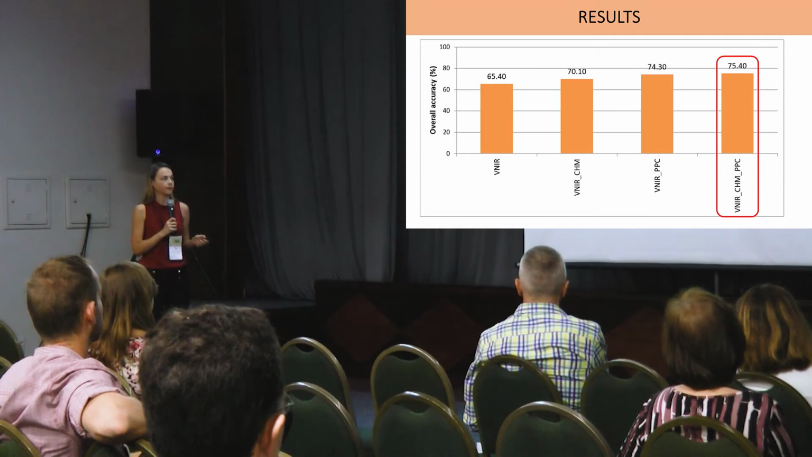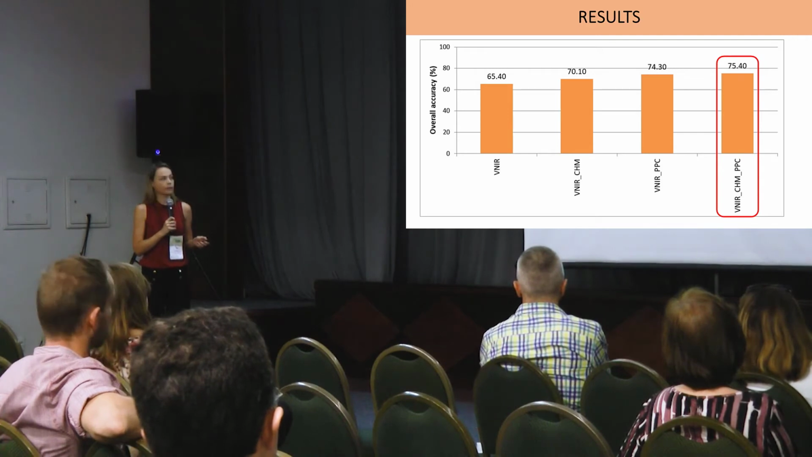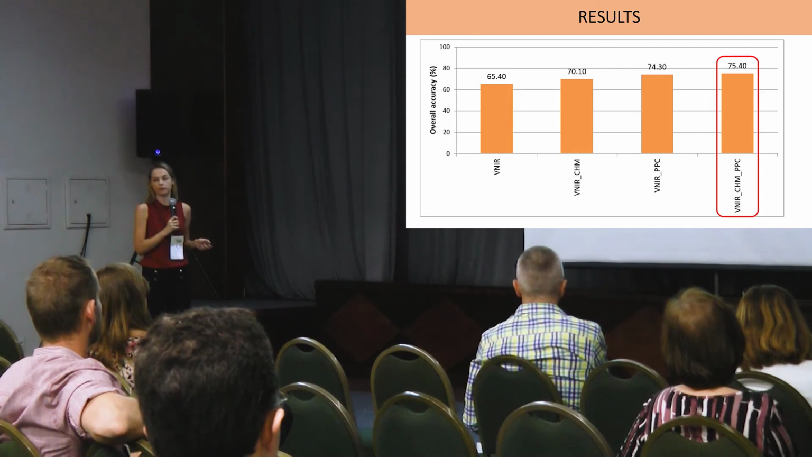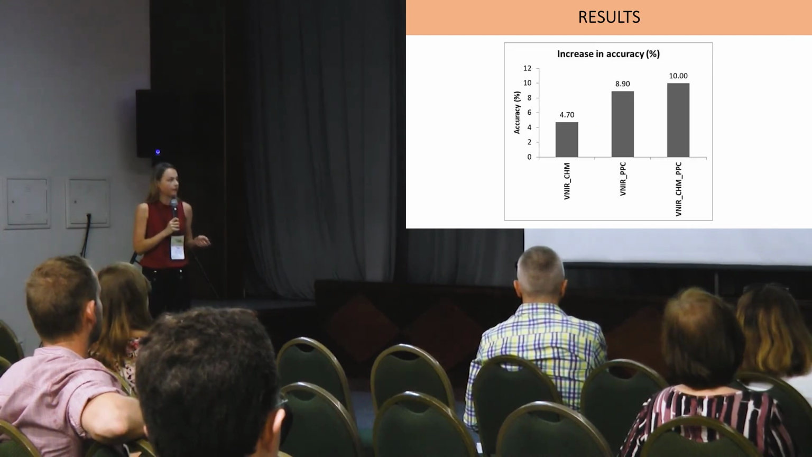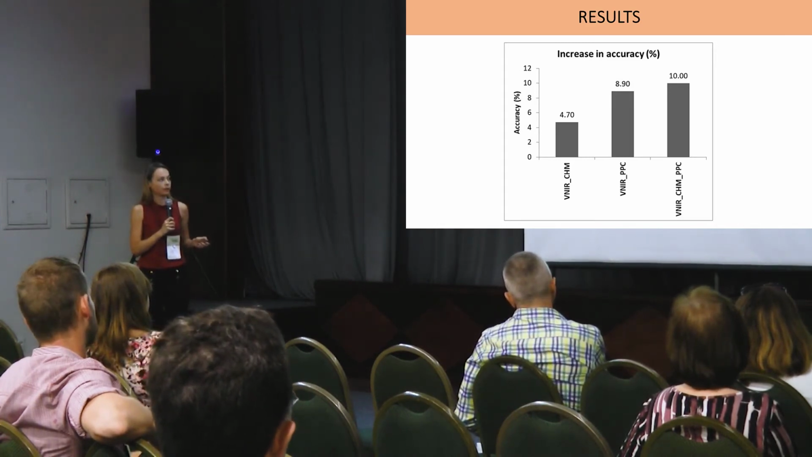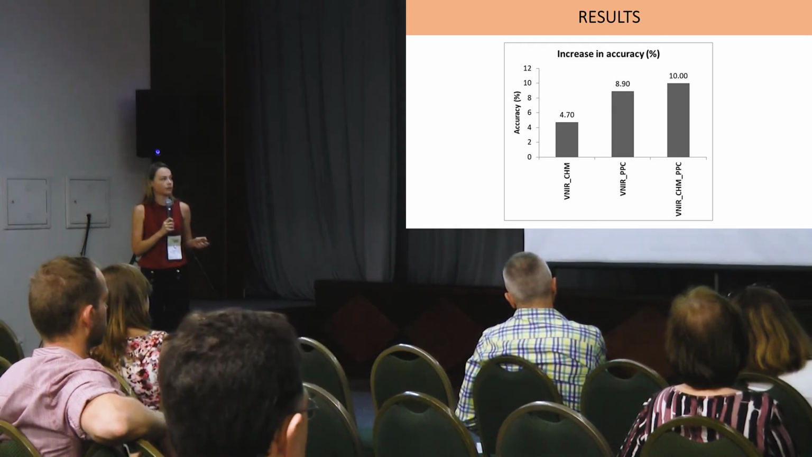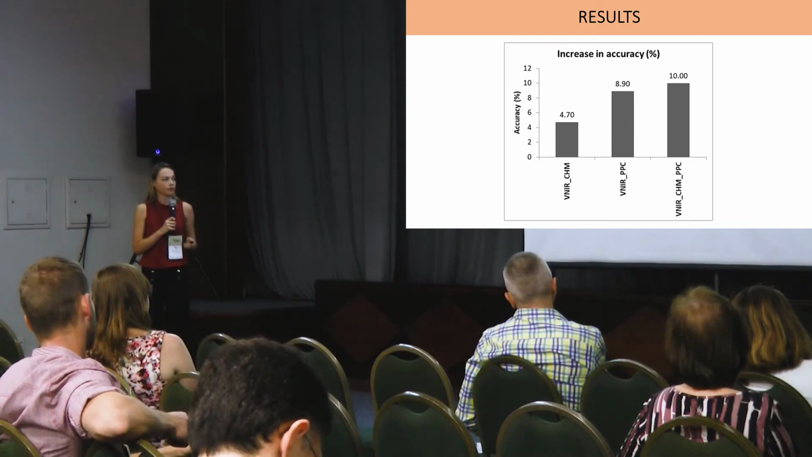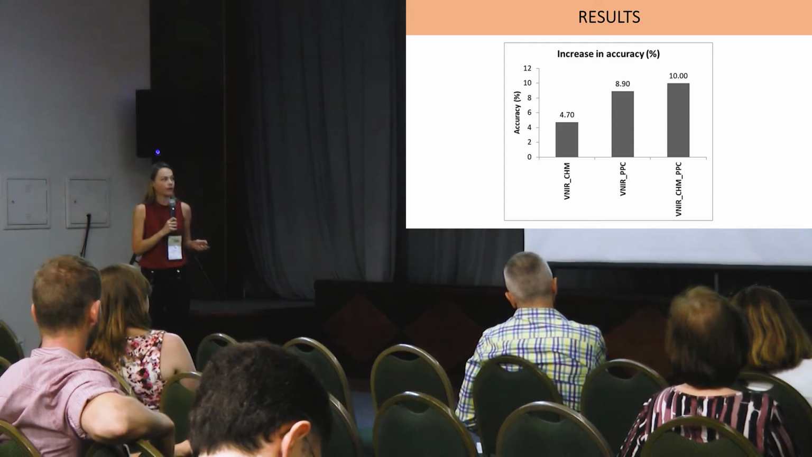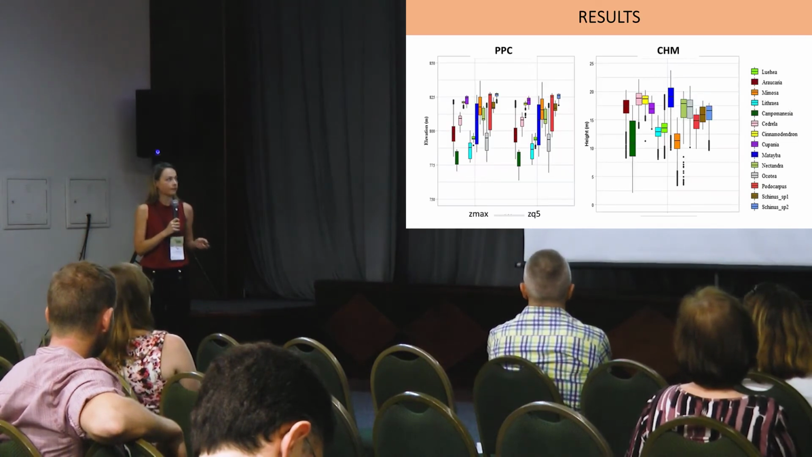The results show the incorporation of the elevation features and the canopy height model led to an increase of 10% in overall accuracy when comparing with the use of the VNIR dataset alone. The incorporation only of the canopy height model led to an increase of accuracy of 5%, and with the incorporation of only the elevation features, the increase in accuracy was almost 9%, which means that even when lacking some LiDAR data to compute the canopy height model, elevation metrics brought us a great increase in accuracy.